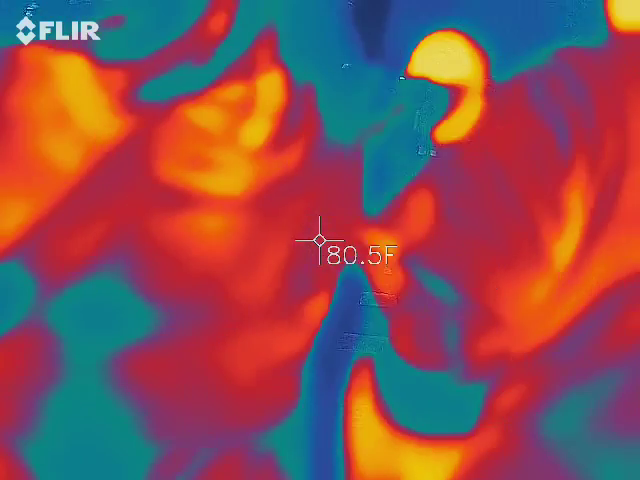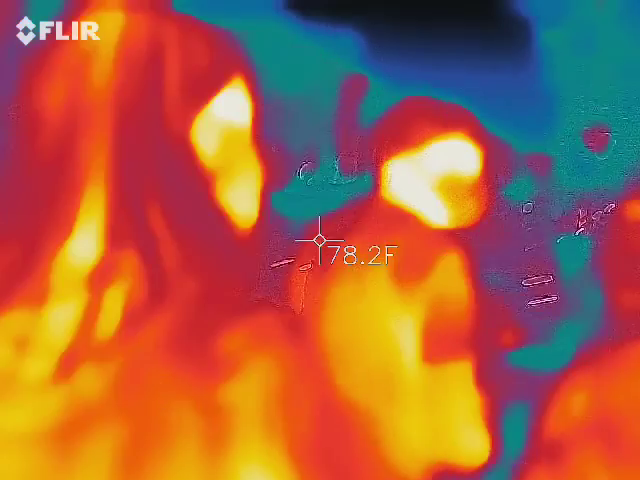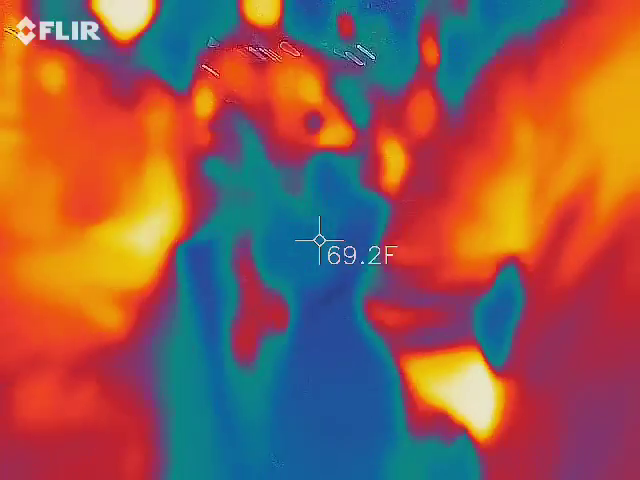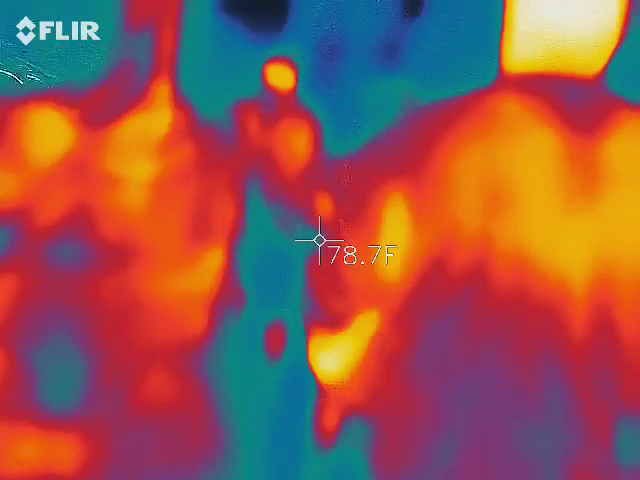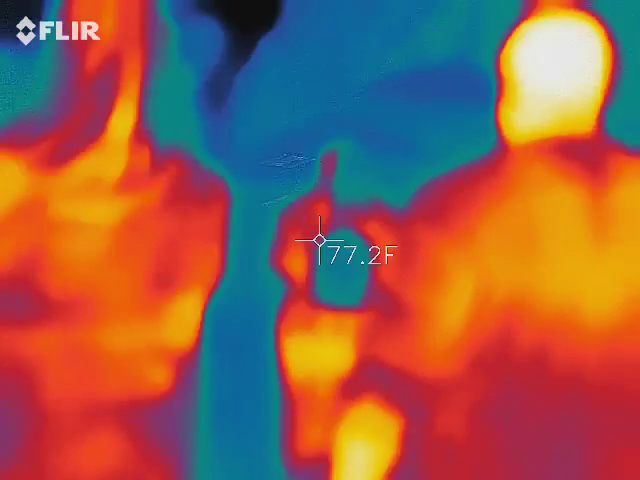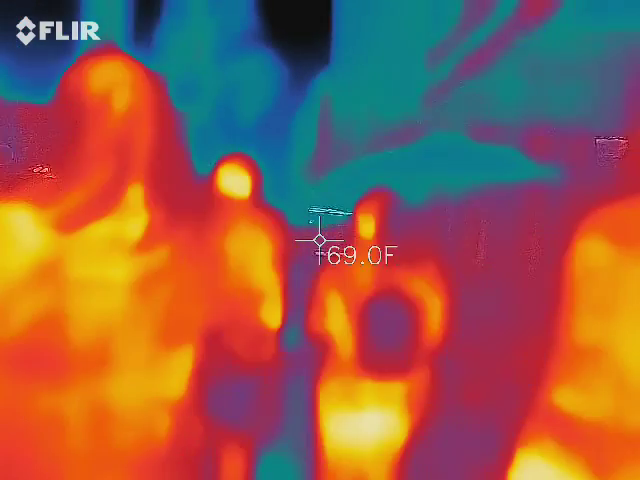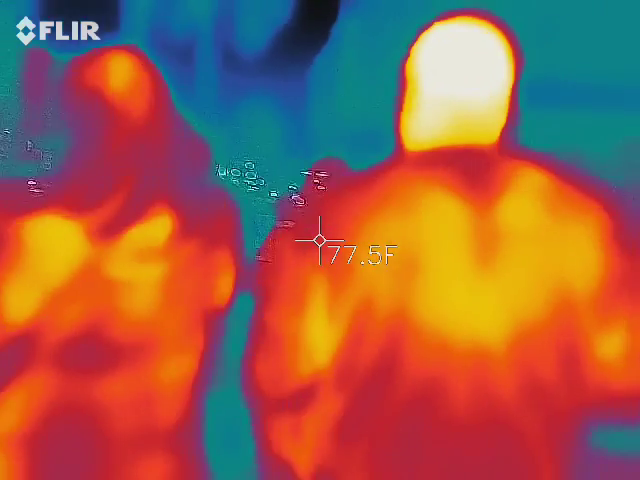All about Steve back there. Get the thermal. I don't know what you did, buddy. Got him angry. Just don't let anything come home with them, please.